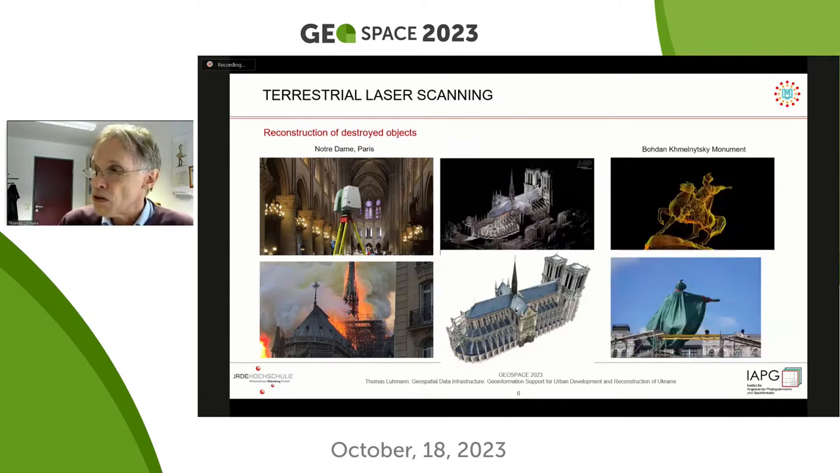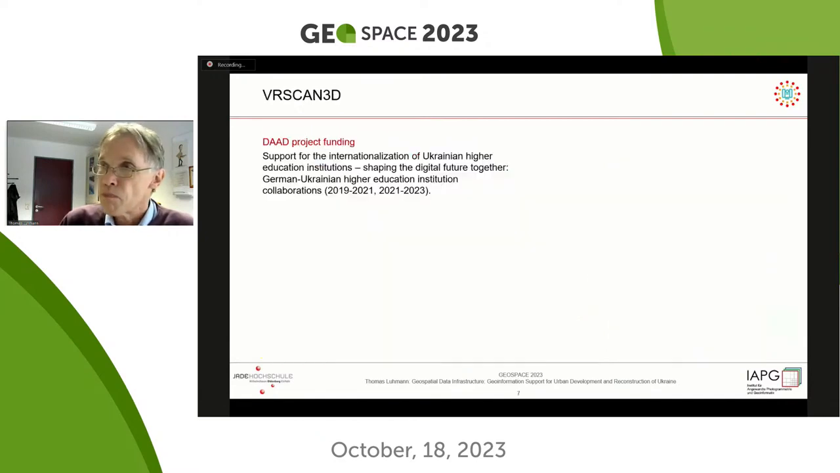And this is also an example from Kiev, where you can, of course, scan valuable objects and monuments in advance in case something may happen to them or they are destroyed, so there is a chance to reconstruct them. Of course, these are only a few examples of many.